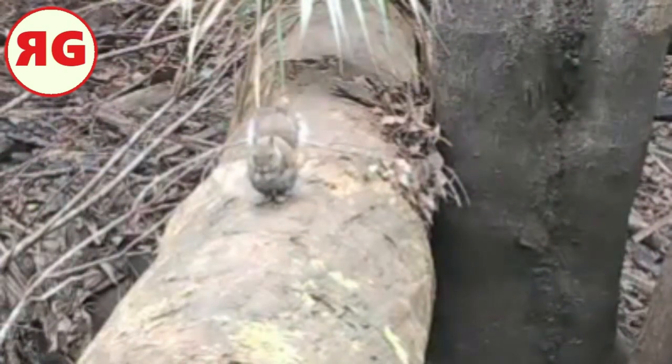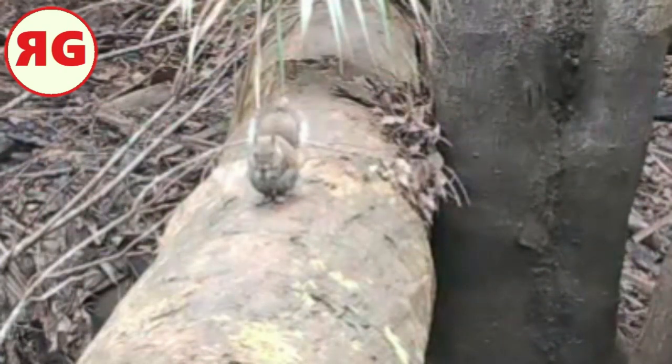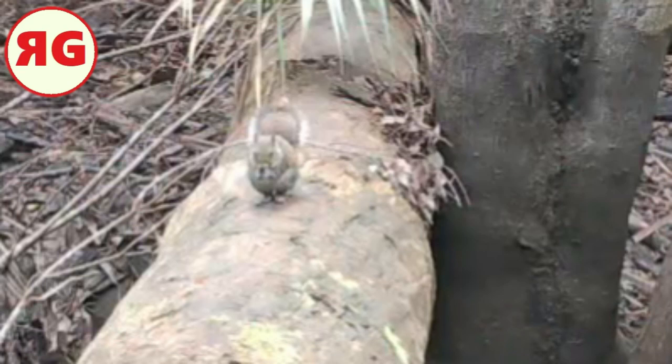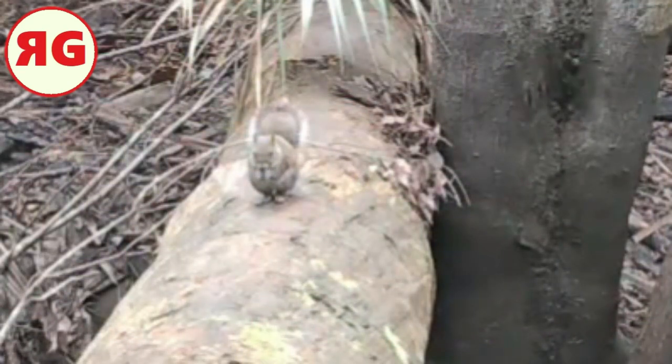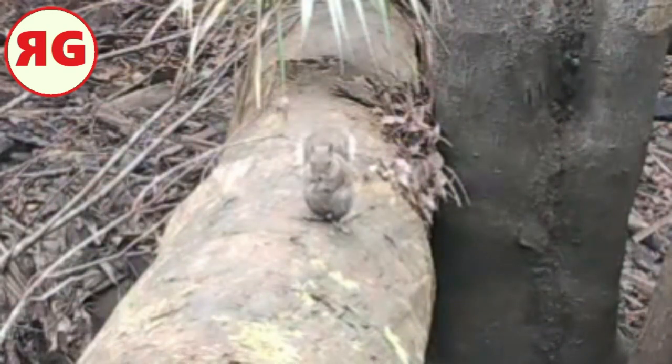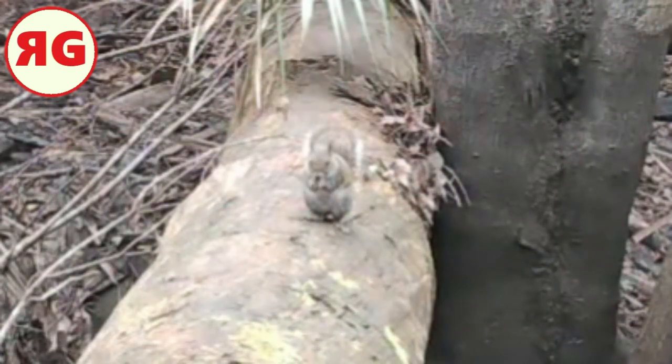Scratchy the squirrel. Of course, I guess today we can also call him Nibbles because that's what he's doing. He's chowing on something there. I don't know what he's got. Some kind of grain or seed. Yeah, he's really going to town on that too.